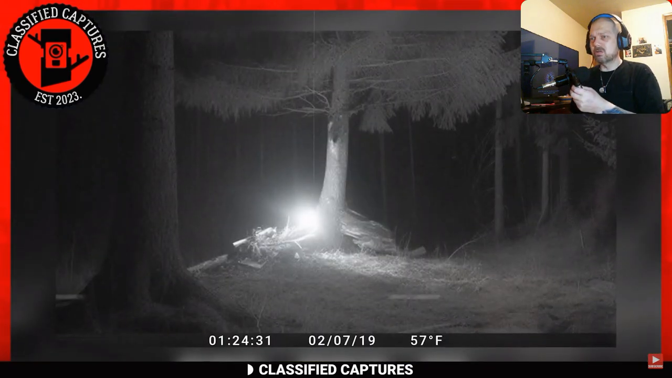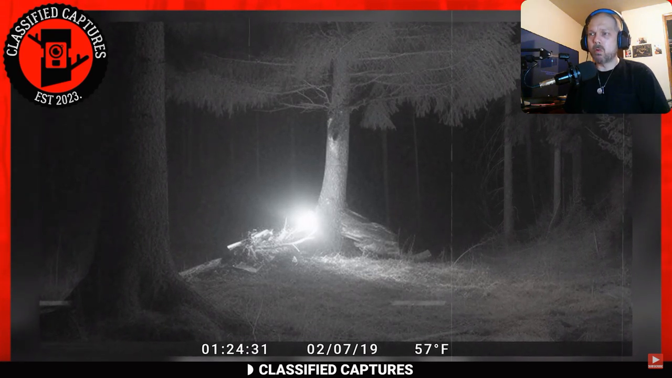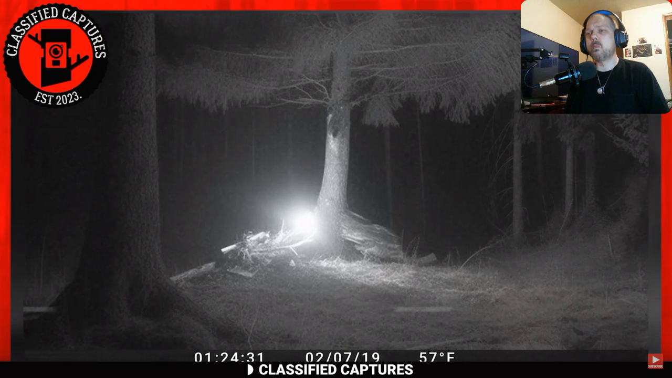Next, we have another beautiful yet mysterious picture. As you can see, it's an image of the forest in the dead of night with a glowing orb sitting on the root of a tree.